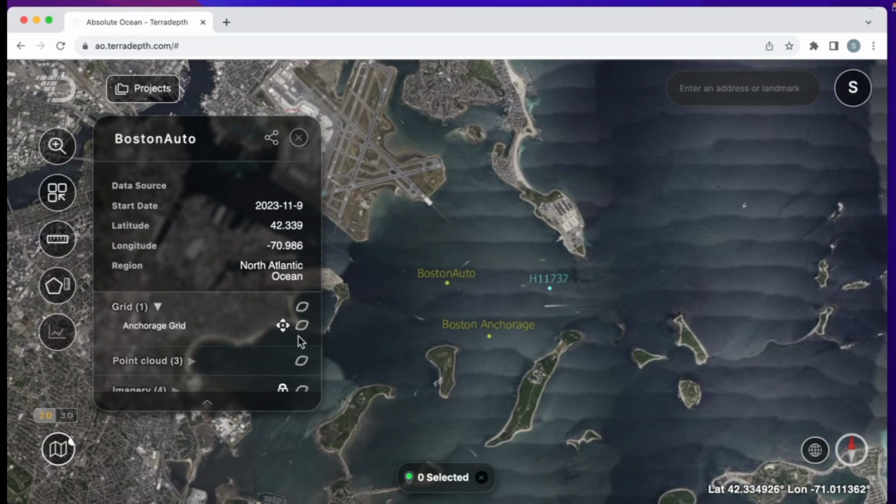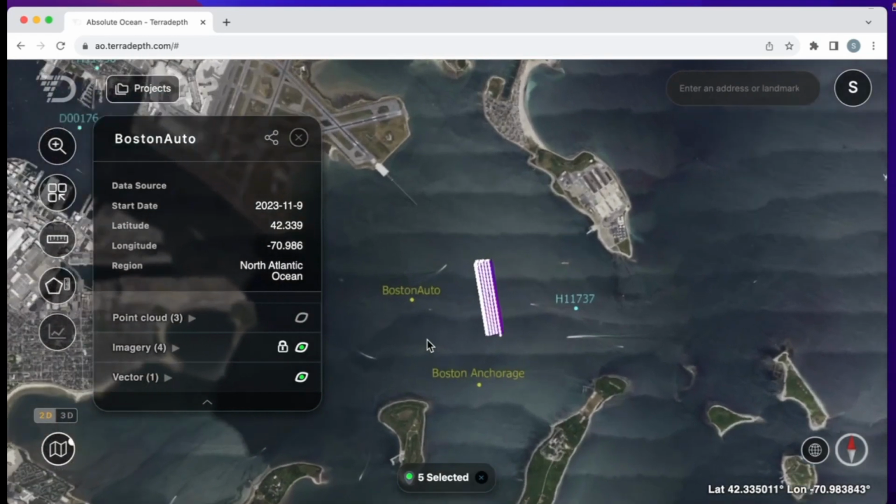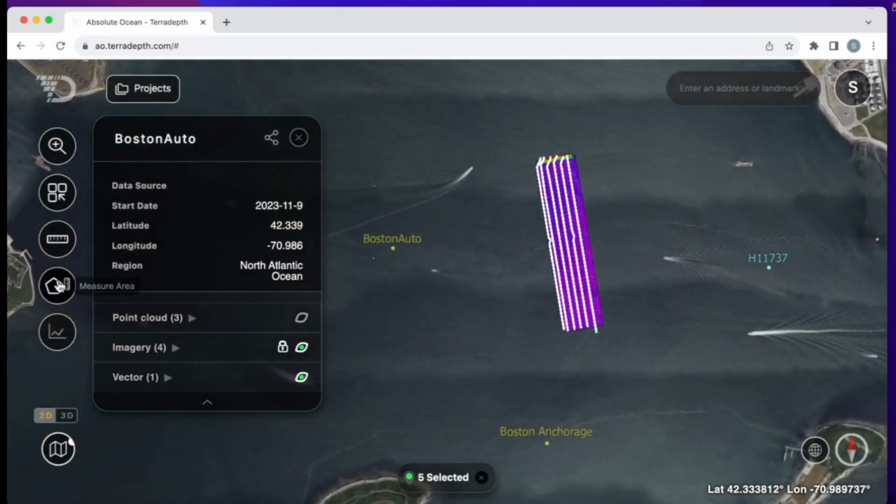Here I have one grid, I have 3-point clouds, I have 4 imagery files, and then I have the track line as a vector file. First thing I want to do here is measure the area that has been surveyed. So about 190,000 square meters. I also want to check the length. So about 932 or so.